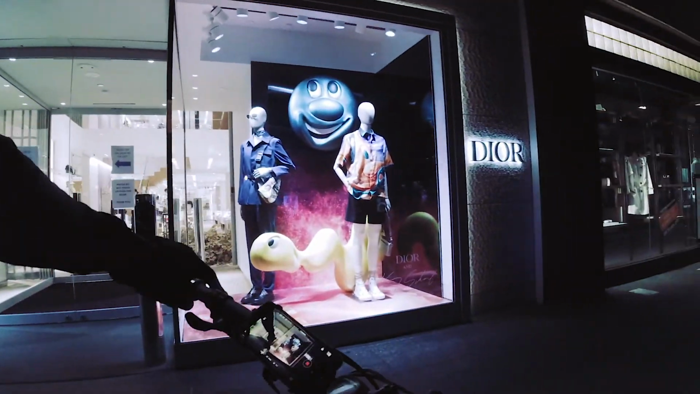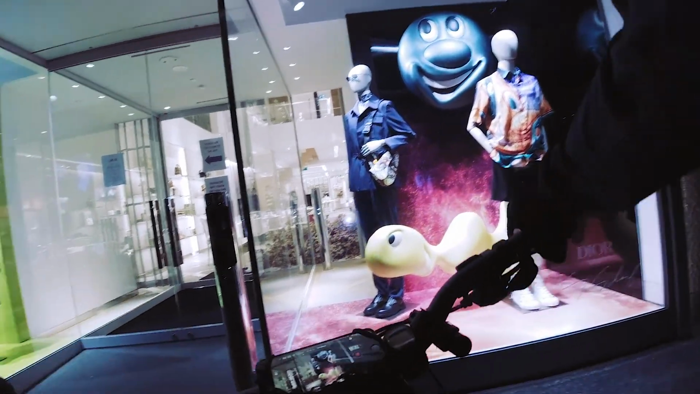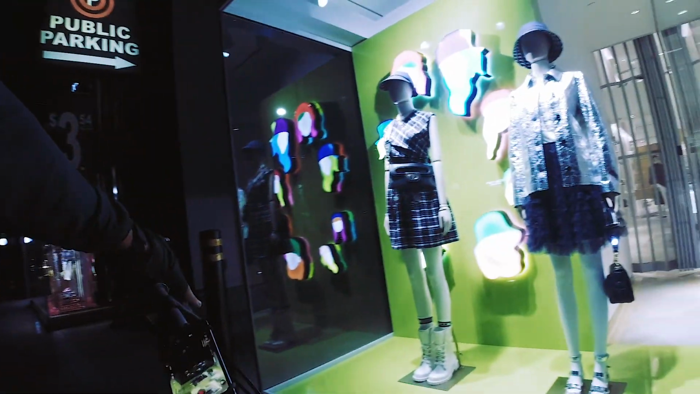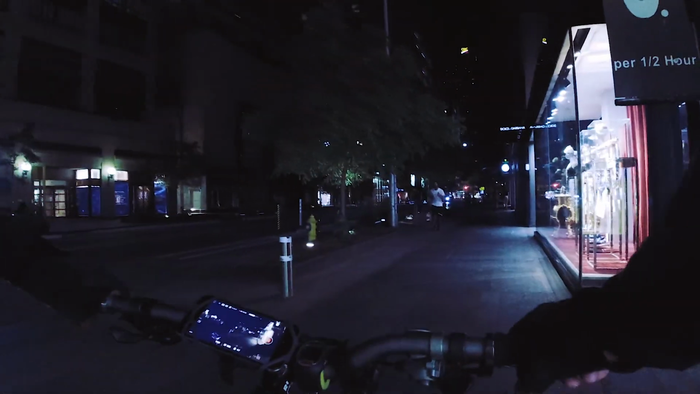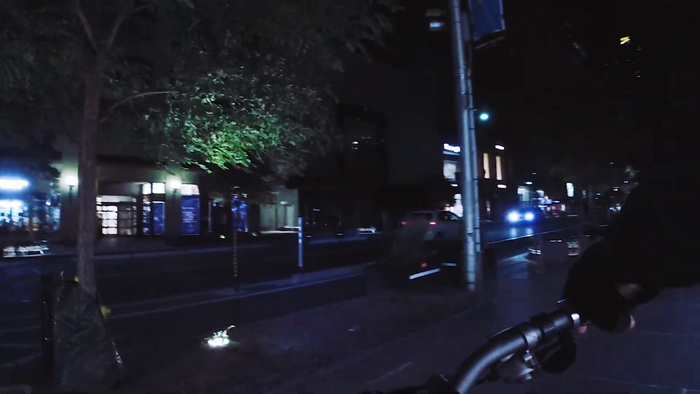Dior. If you're into Dior stuff, that's what you gotta wear. A yellow snake. If you're a girl, you gotta wear your kitchen aluminum foil with a fluffy skirt. That's this year's fashion. I know, this is Dolce Gabbana. Let's check out Dolce, guys.